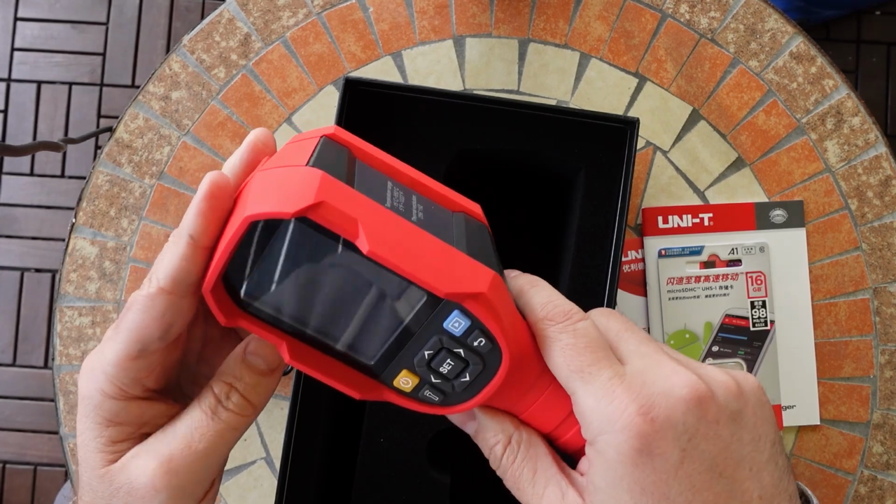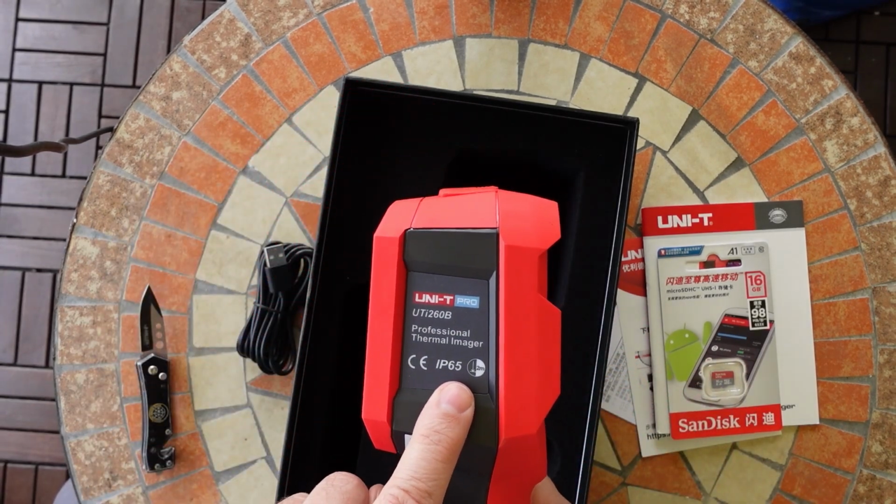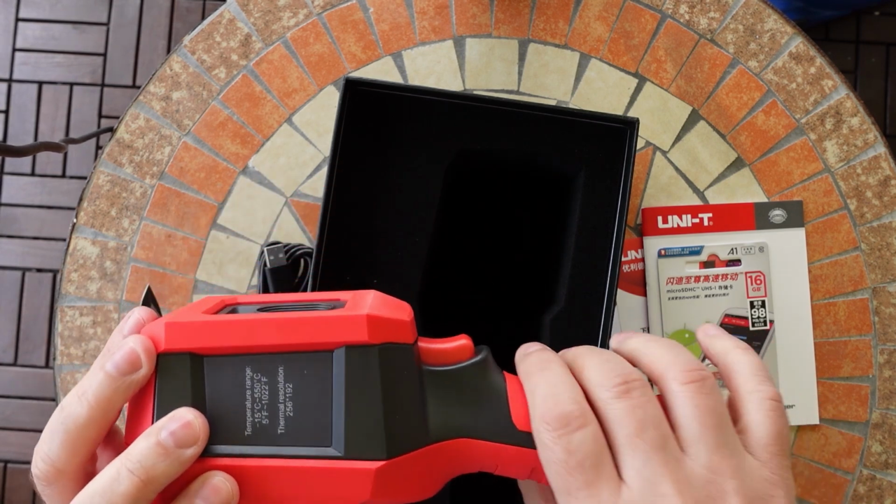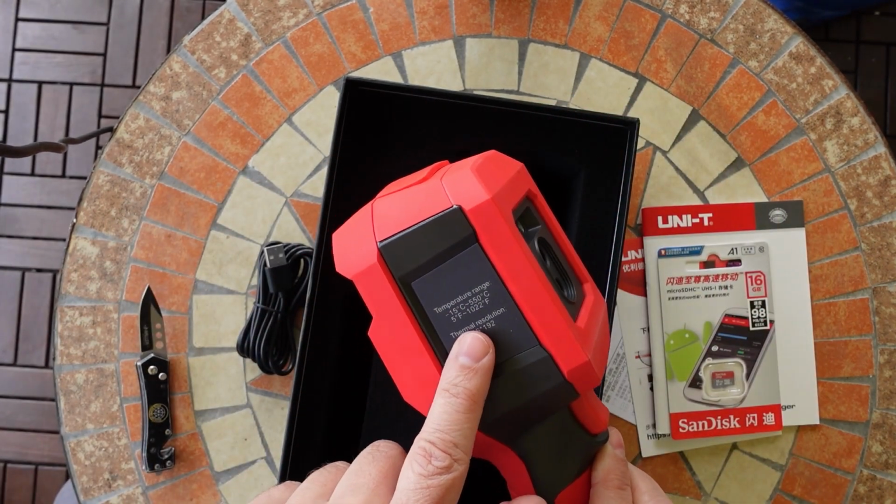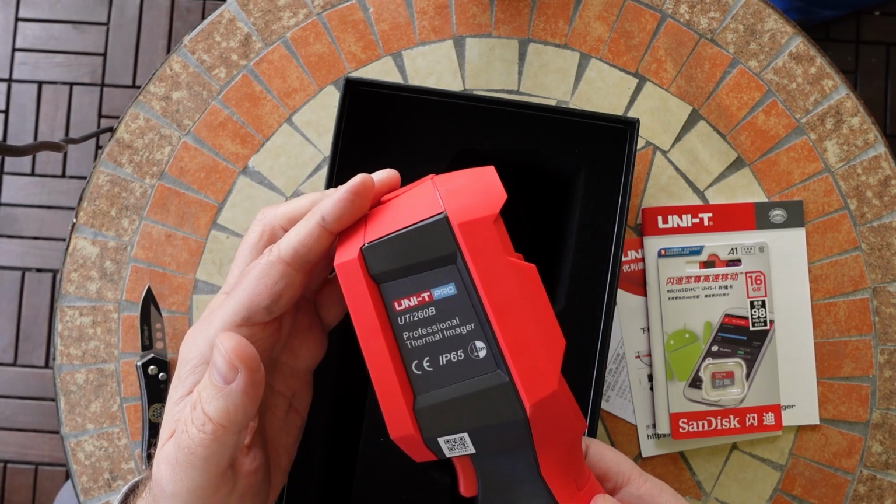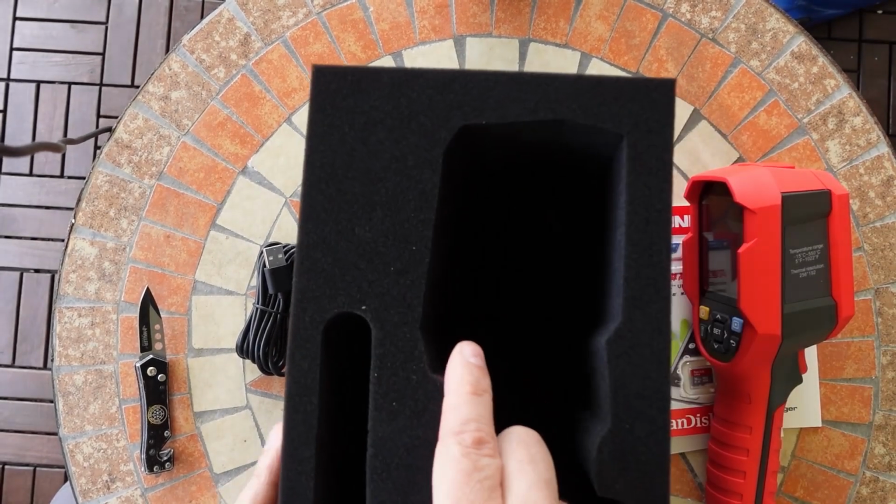For the feeling, I can really feel that it has this IP65 and the drop test from 2 meters, so it really gives the feeling that it is strong, so it will not break very easily. Here we have some main specifications, the temperature range and thermal resolution. And the box is empty.